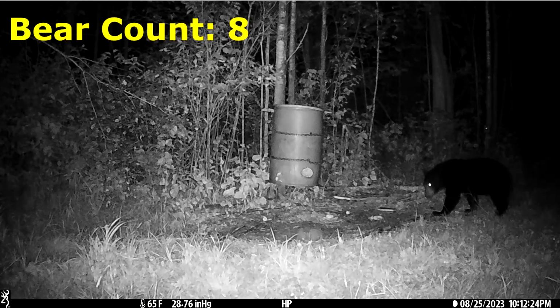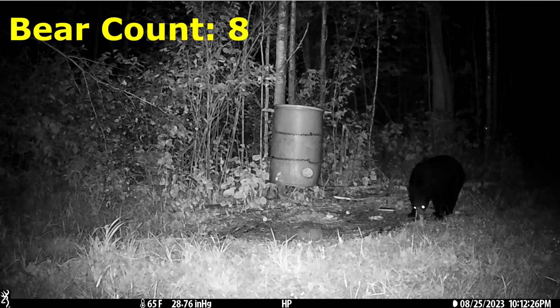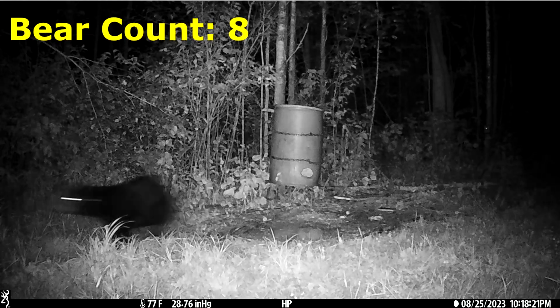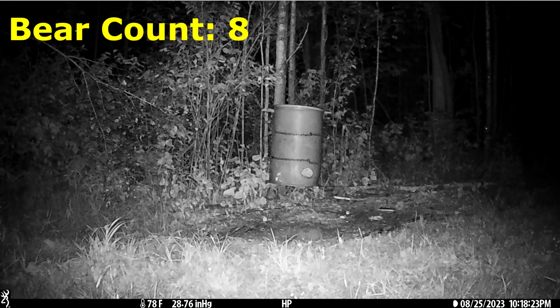And then about 45 minutes later, at 10:12 on the 25th, bear number 8 shows up. They stick around for about 40 minutes. They seem to run off a couple of times. Something scares them a couple of times, but they seem to keep coming back.